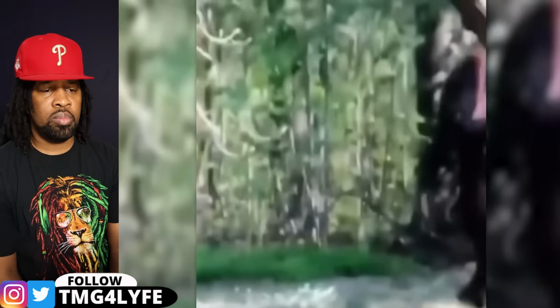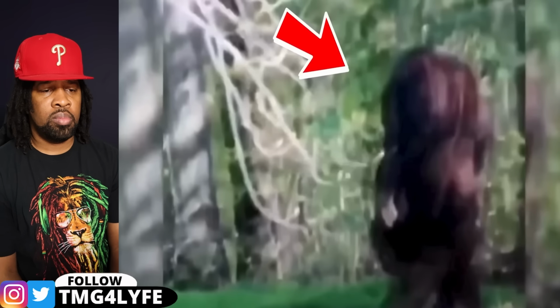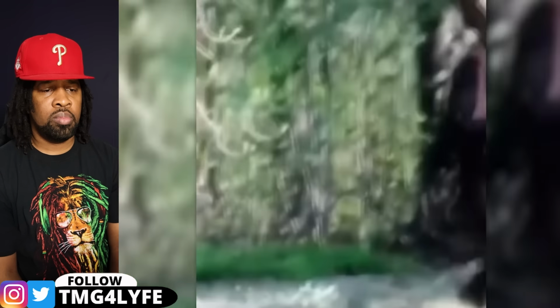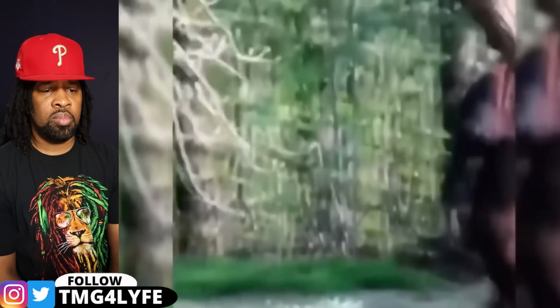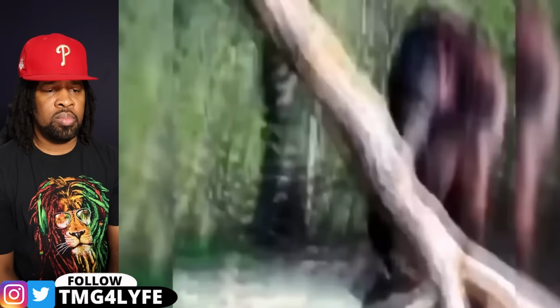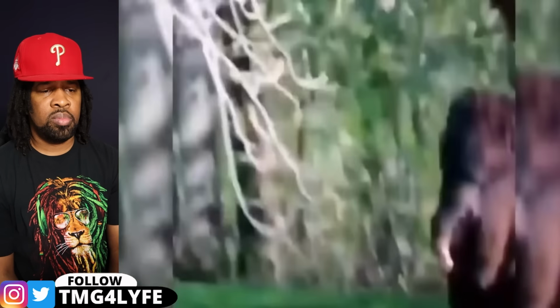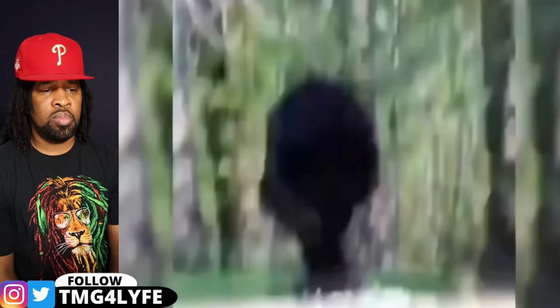Skeptics tried to debunk it by calling it a man in a costume, but believers quickly clapped back, pointing out the creature's height, massive shoulders, and defined muscle structure. The way the leg, back muscles, and glutes moved made it look quite realistic, and a costume couldn't replicate it. So, what's your take on this massive encounter? Sometimes seeing is believing, right?